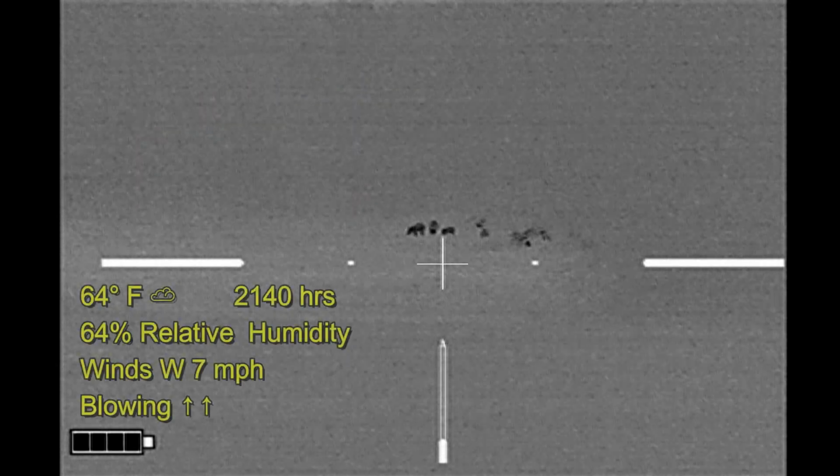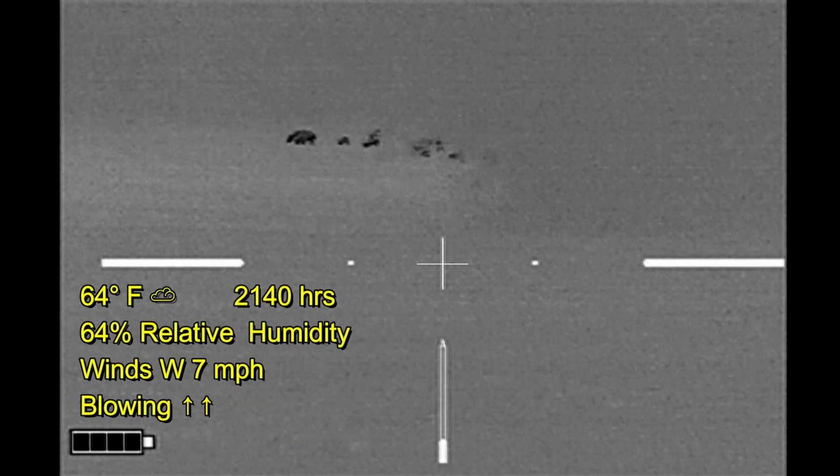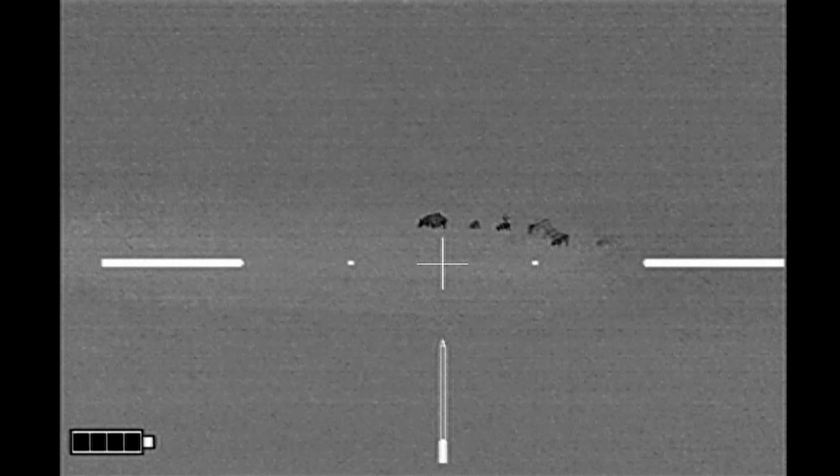We spotted this sounder only after going after another sounder that disappeared over to the neighbor's property. And one of the boars headed in this direction. We followed it over a hill where we discovered these hogs.